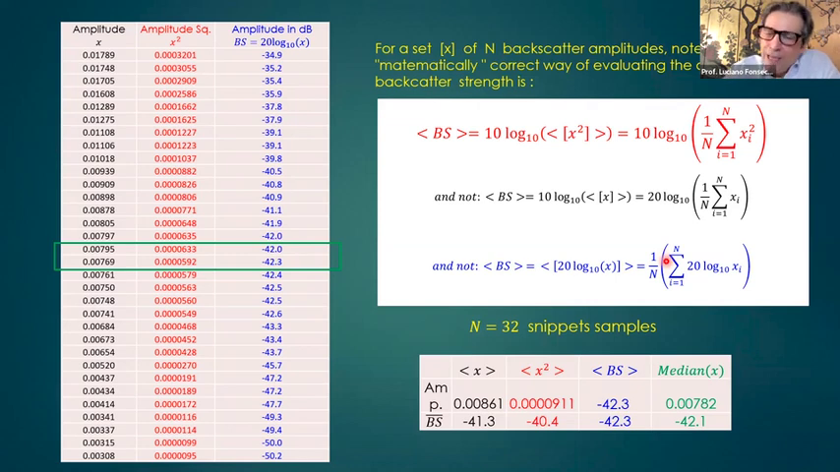So there are three ways of calculating the backscatter. Simple like that. Well, there's a fourth way too. You can take the median. Since we have an even number of samples, the median will be the average of these two, so 42.1. But if you look here, the correct average will be minus 40.4 dB.